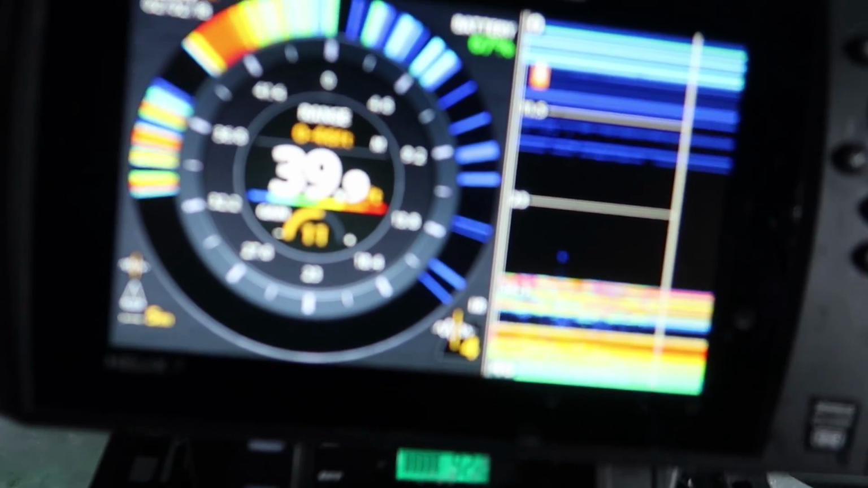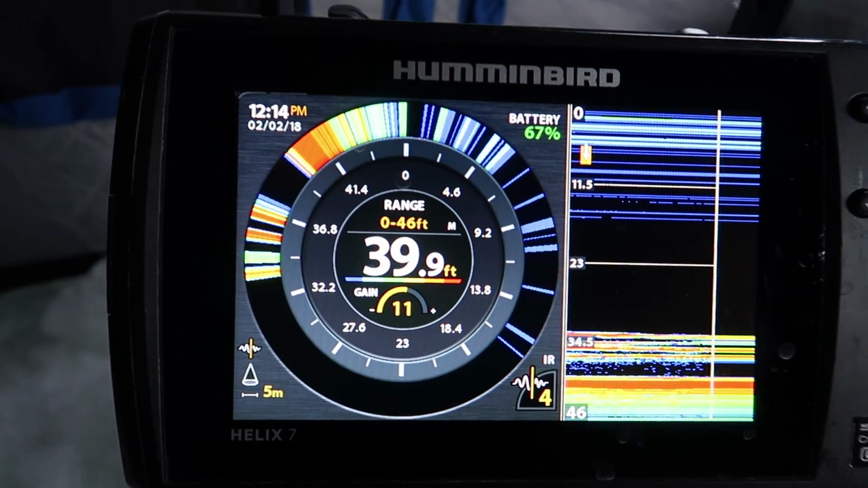I gotta show you something. I'm so excited. I think I'm on them like crazy. Look at this. Oh, yes. Those are all Tullaby. Like 4, 5, 6 of them maybe. Oh, yeah.